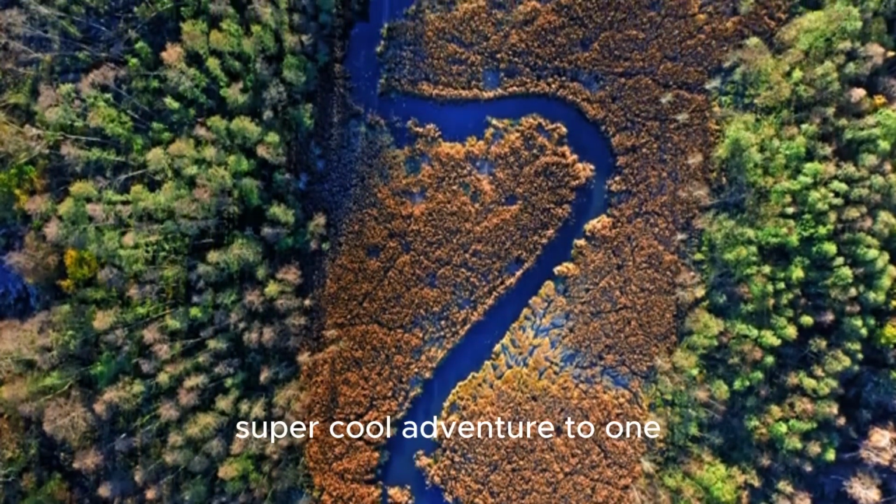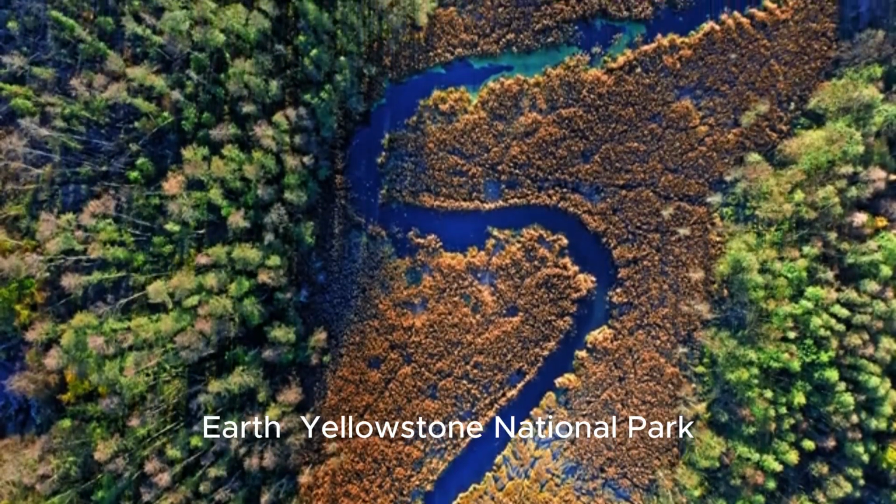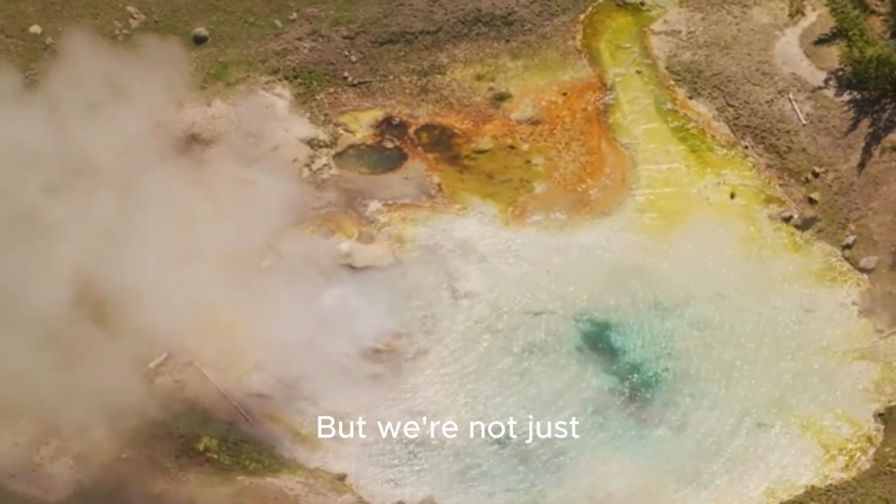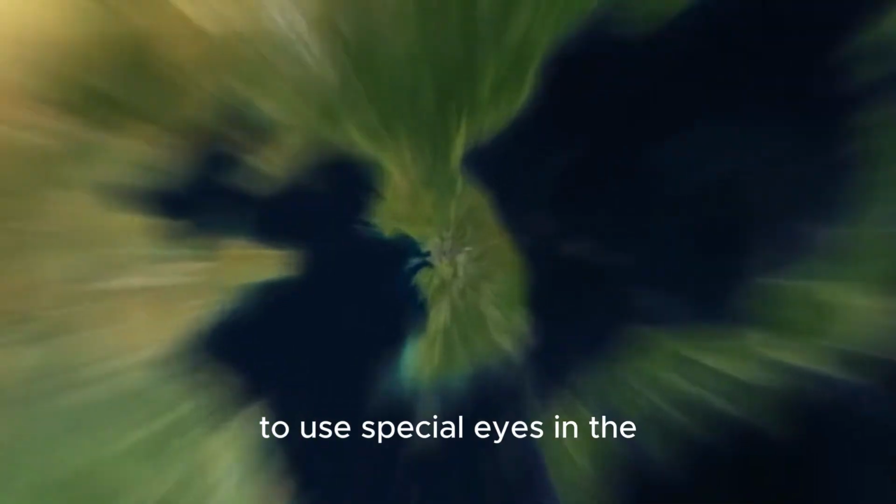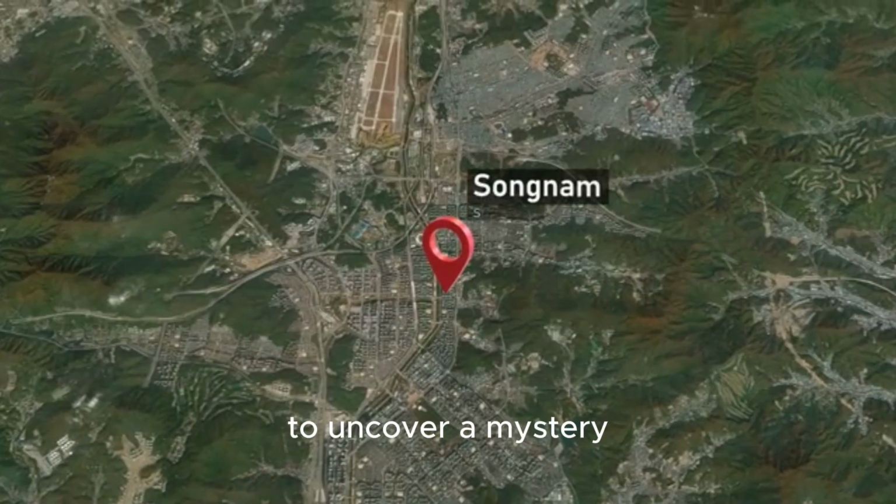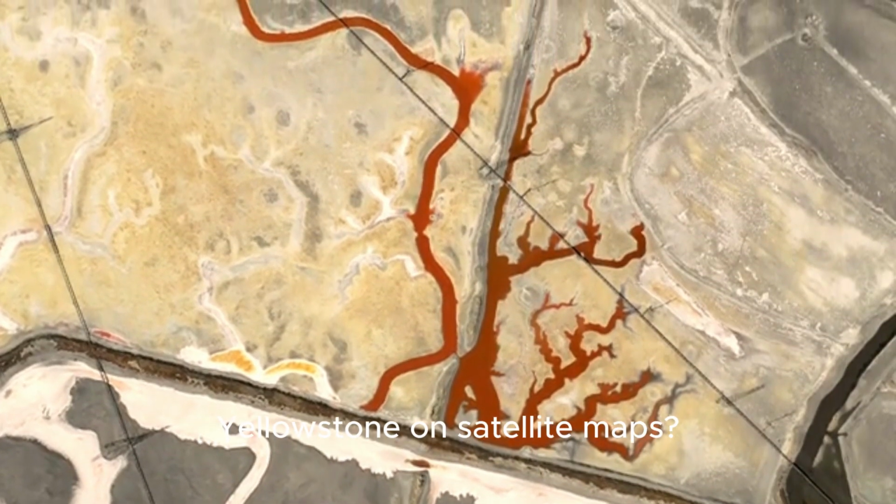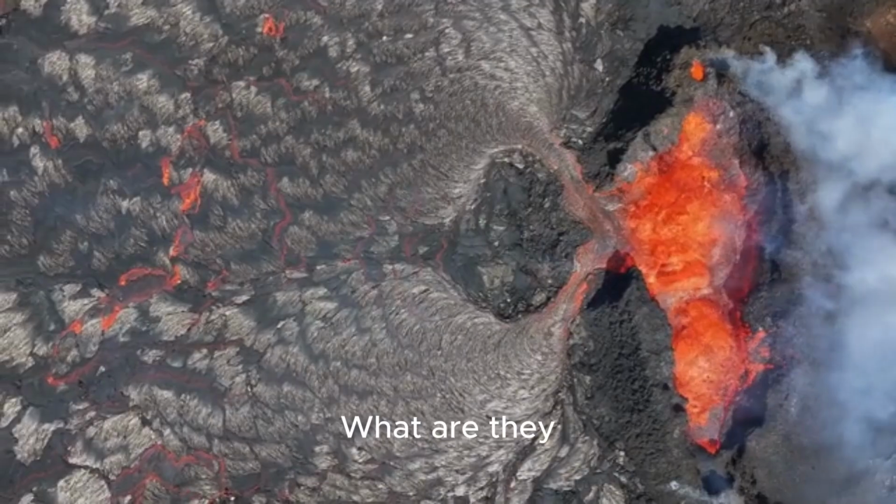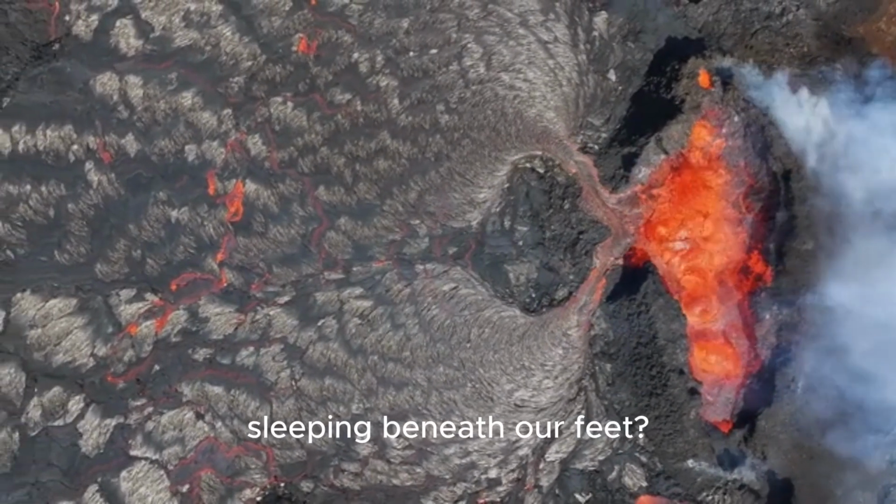Today we're going on a super cool adventure to one of the most amazing places on Earth, Yellowstone National Park. But we're not just going to look at the geysers and hot springs. We're going to use special eyes in the sky, satellites, to uncover a mystery. Have you ever heard about the giant red lines that sometimes appear over Yellowstone on satellite maps? What are they? And what do they tell us about the supervolcano sleeping beneath our feet?